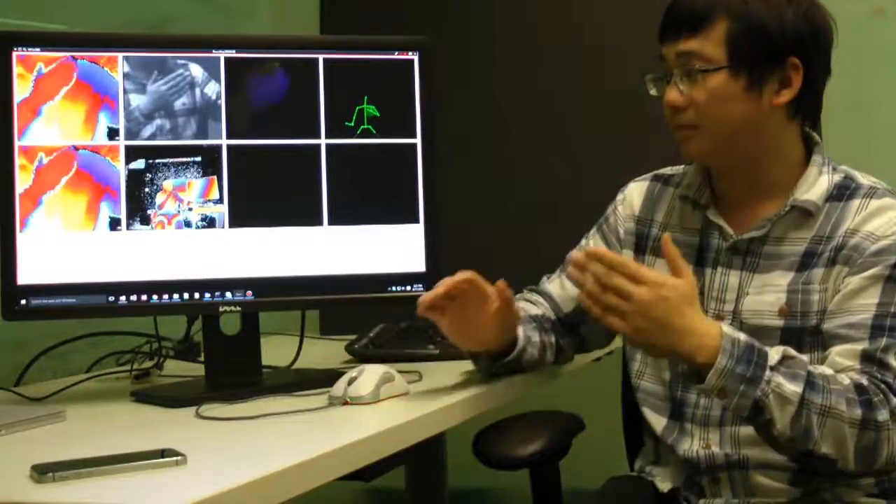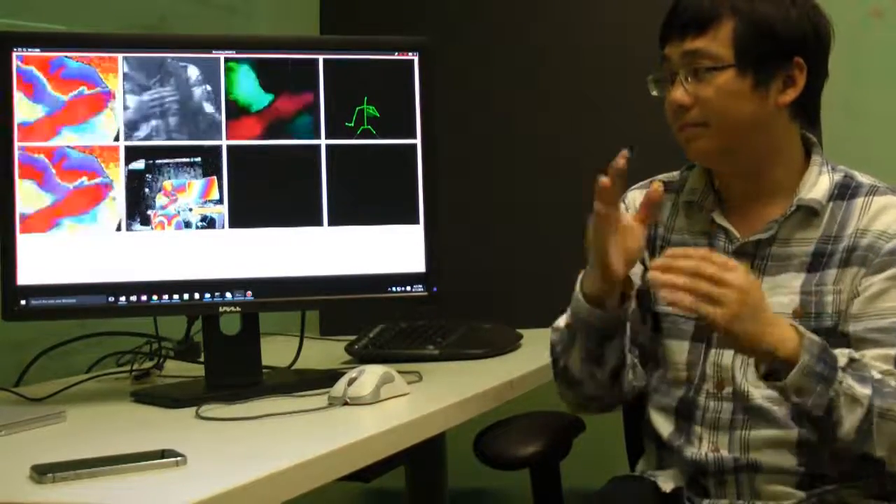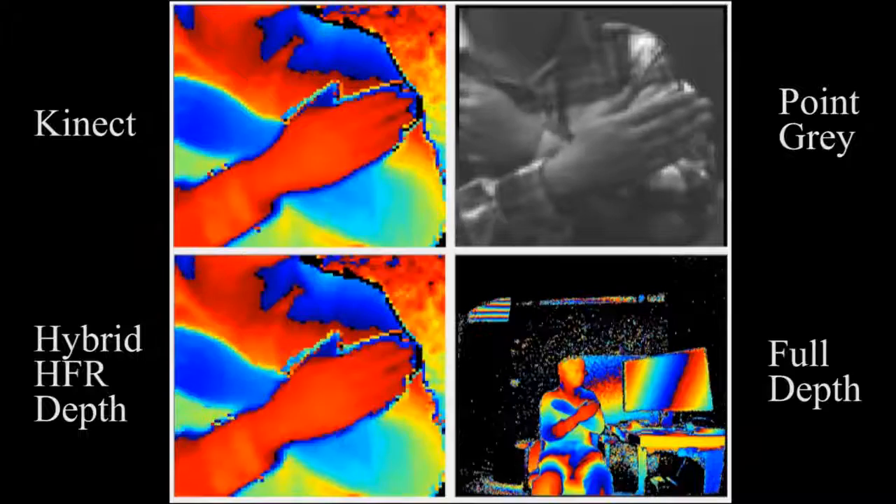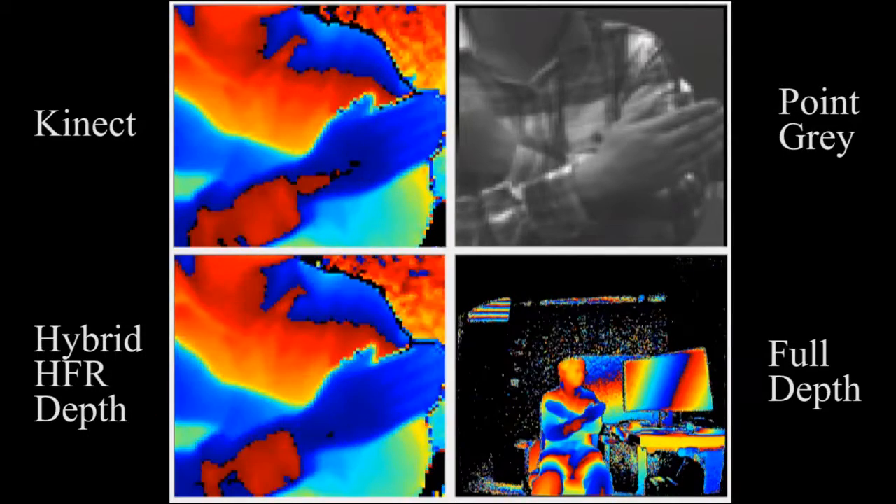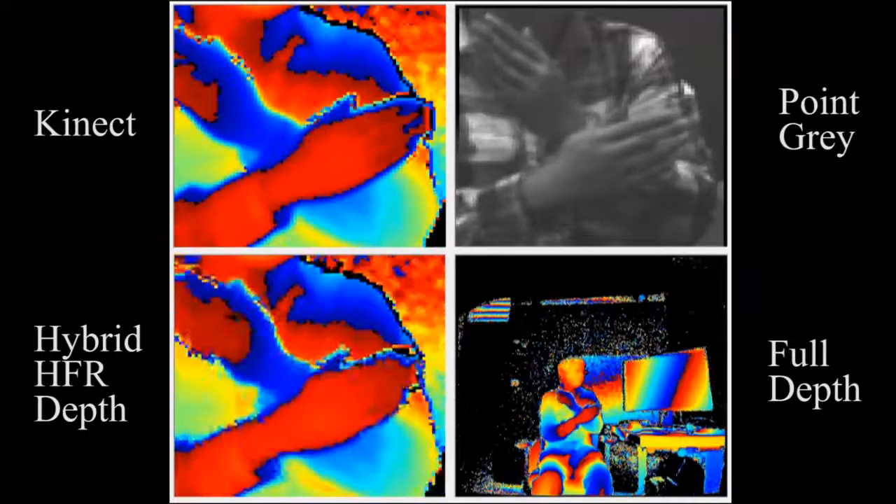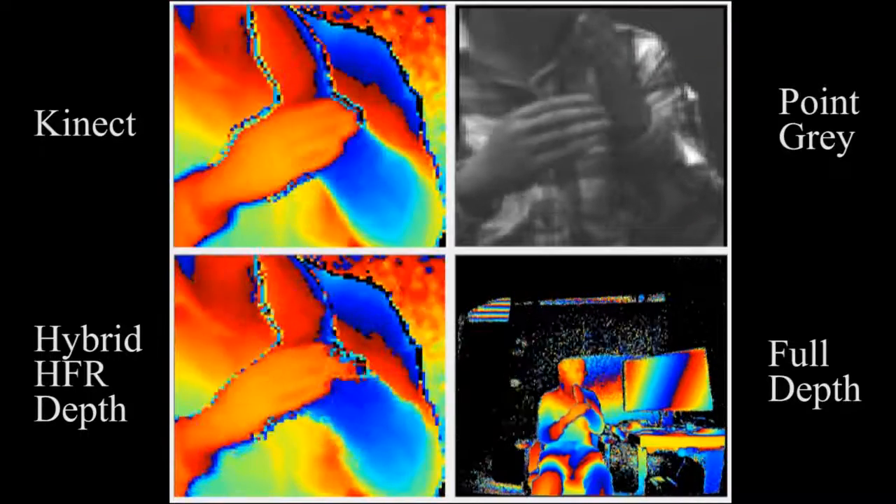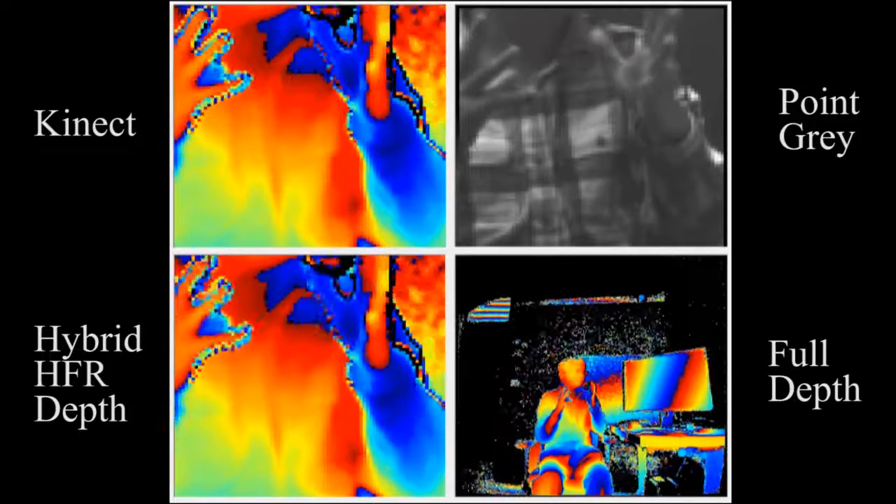Here is another example of complex hand motion. There are hand occlusions and fingers move individually. Our Hybrid HFR Depth handles both the occlusion and fine finger movements well. In this example, we embed Hybrid HFR Depth in the full-size Kinect depth, shown as full depth. Inside the region of interest, we have higher frame rate and lower latency.